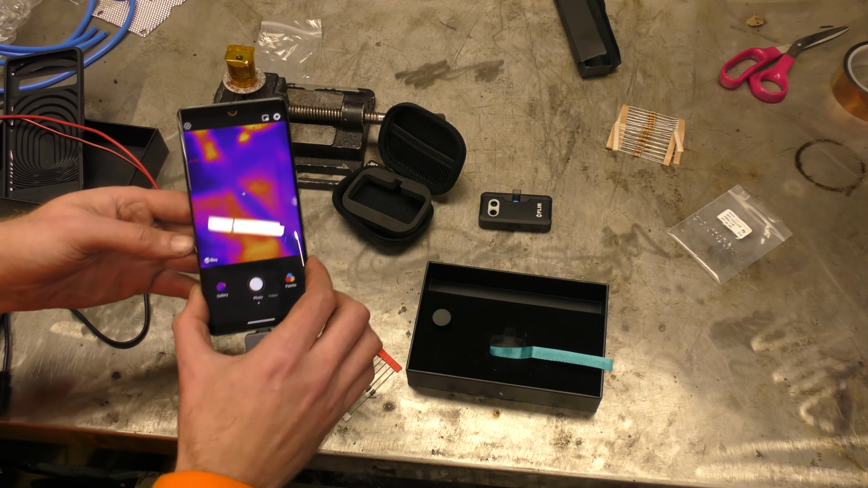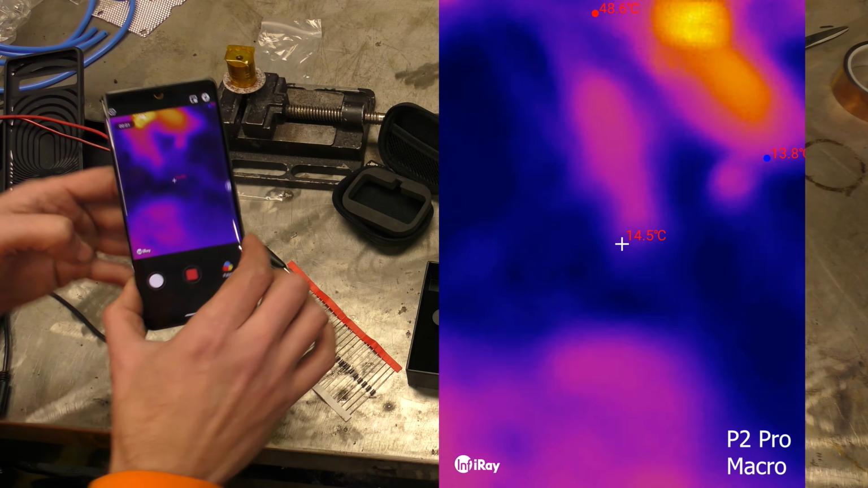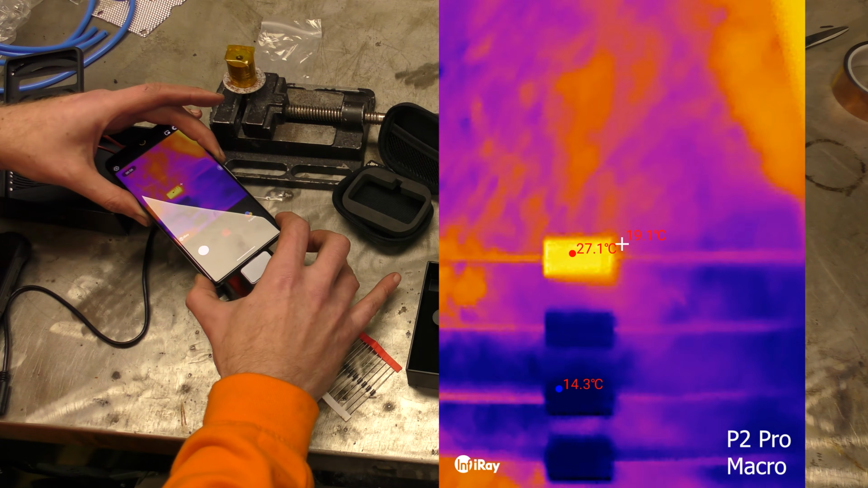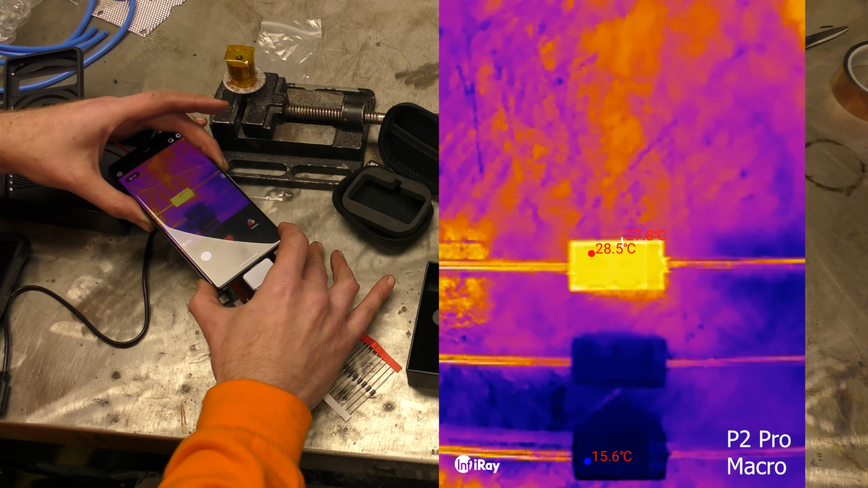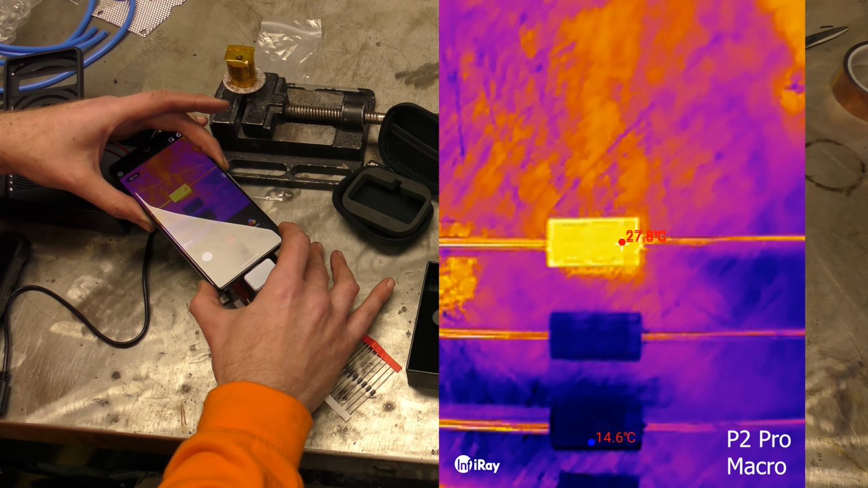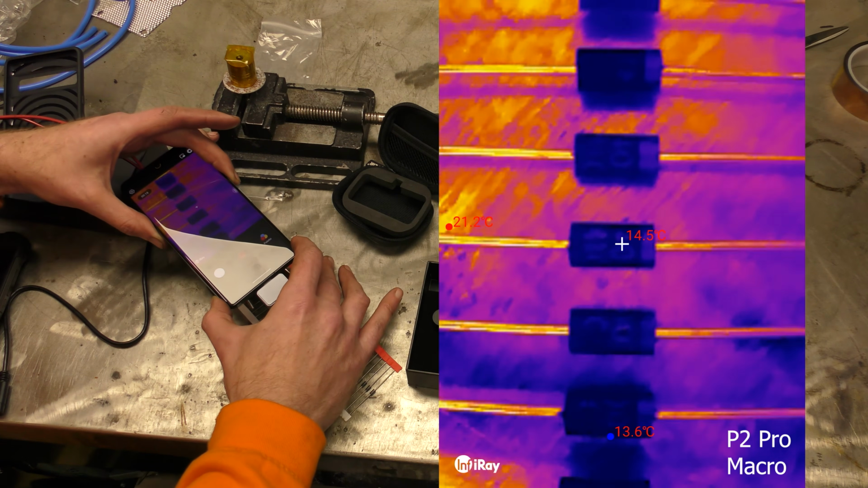So this is with the macro lens, and we can basically see nothing until we get very close to the object that we want to see. Now look at that. We are right on that diode. You can almost read the numbers off it. Almost. So there's the rest of the diodes.